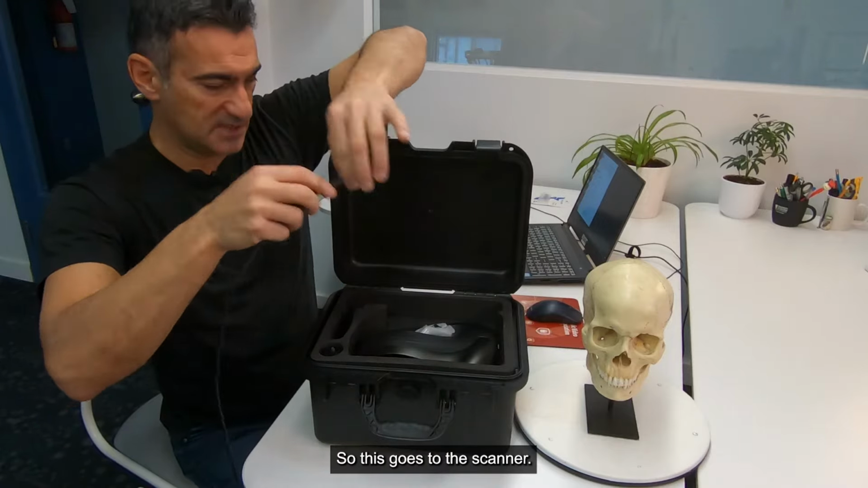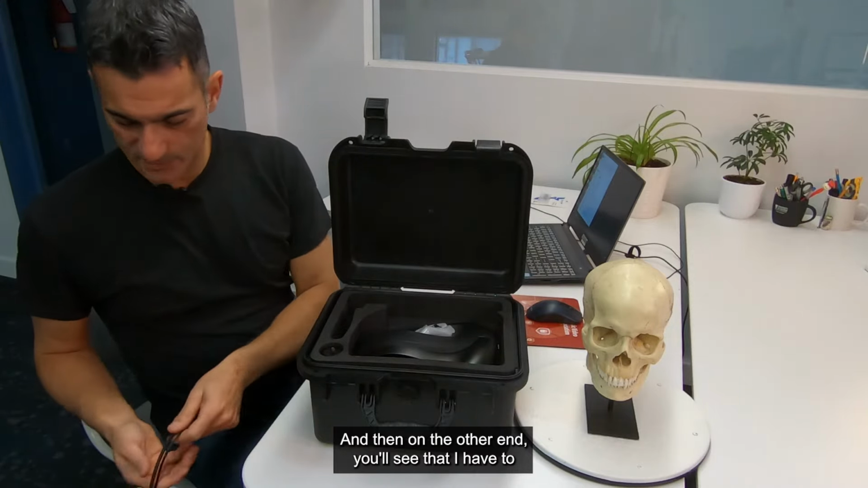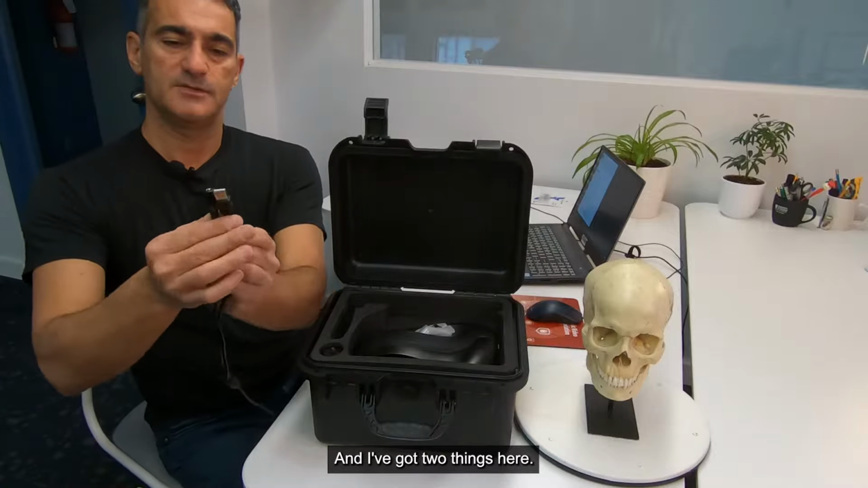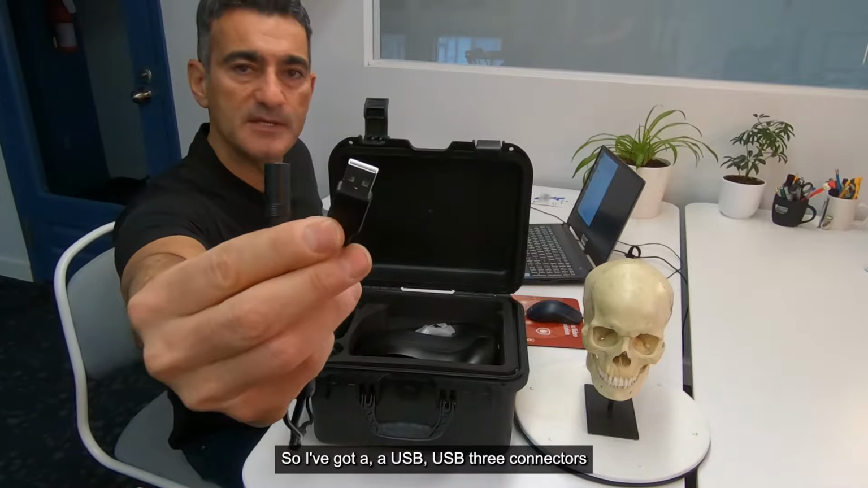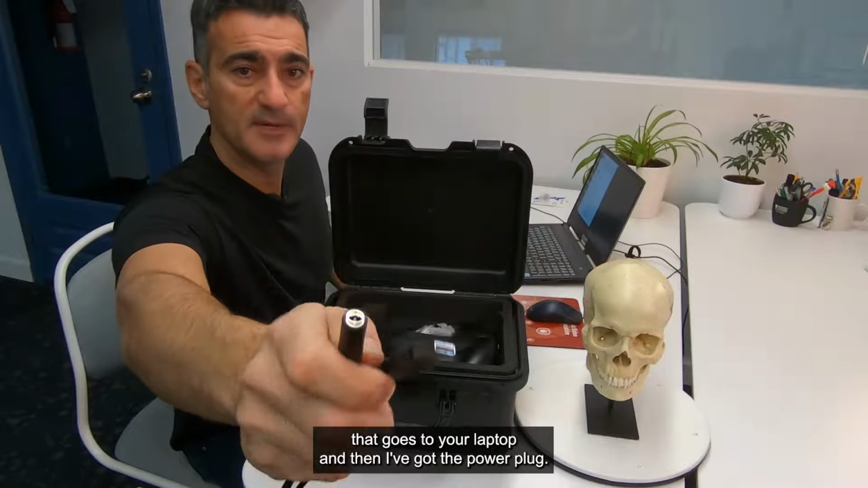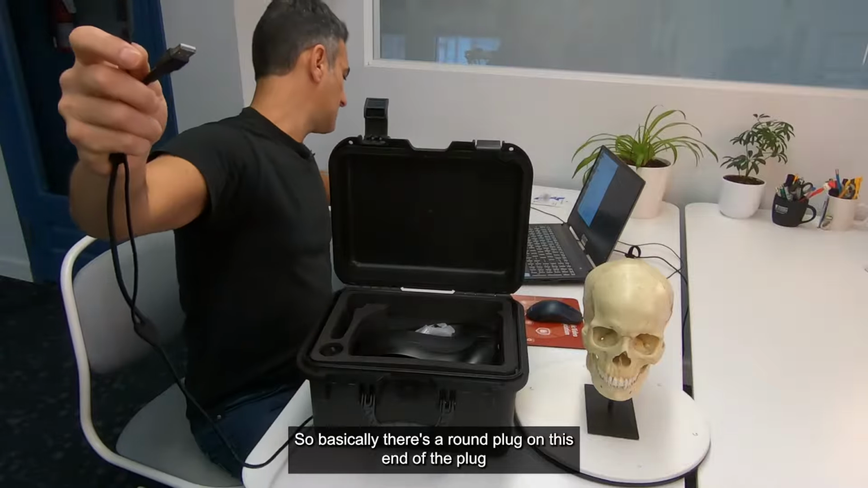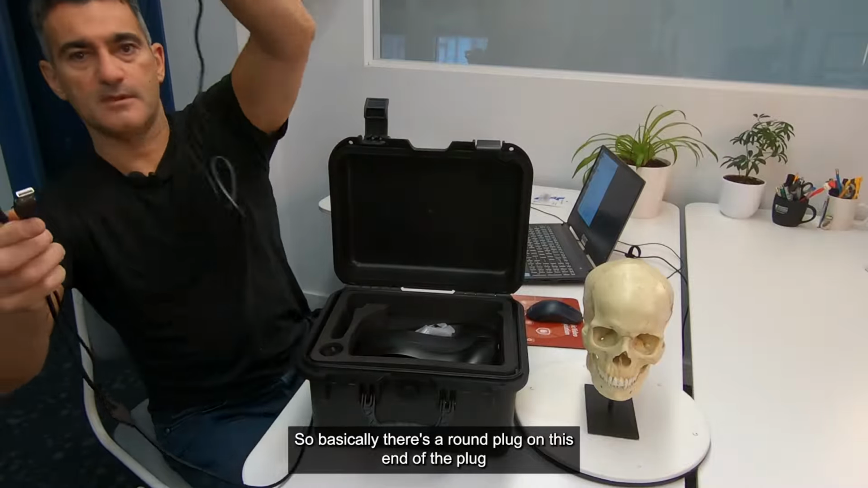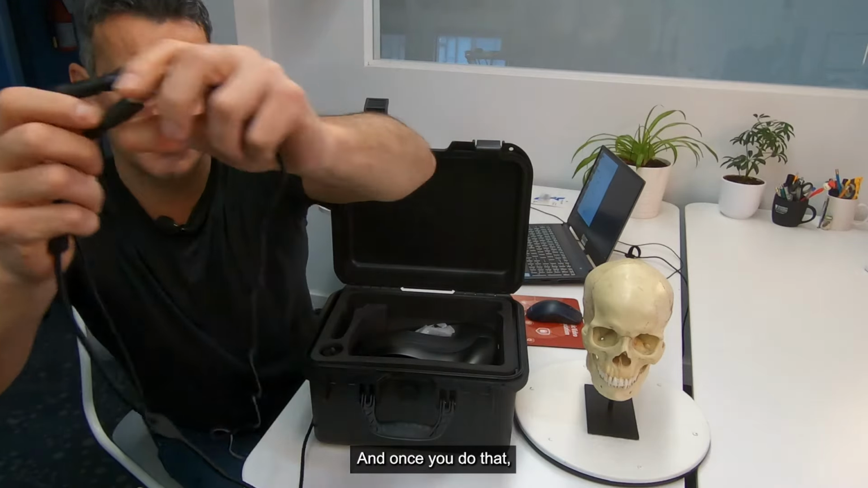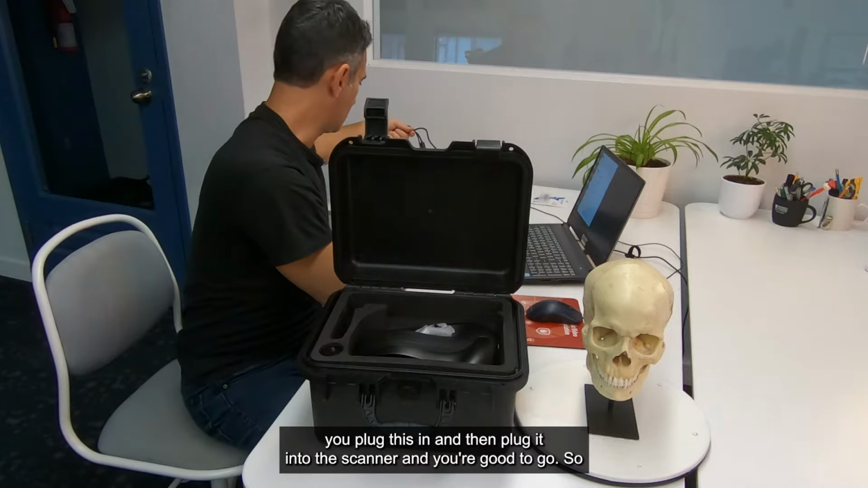So this goes to the scanner, and then on the other end, you'll see that I have two. This one single cable splits into two. I've got a USB 3 connector, so that goes to your laptop. And then I've got the power plug. Basically there's a round plug on this end, and that just goes in there, just like that. Once you do that, you plug this in, and then you plug it into the scanner, and you're good to go.